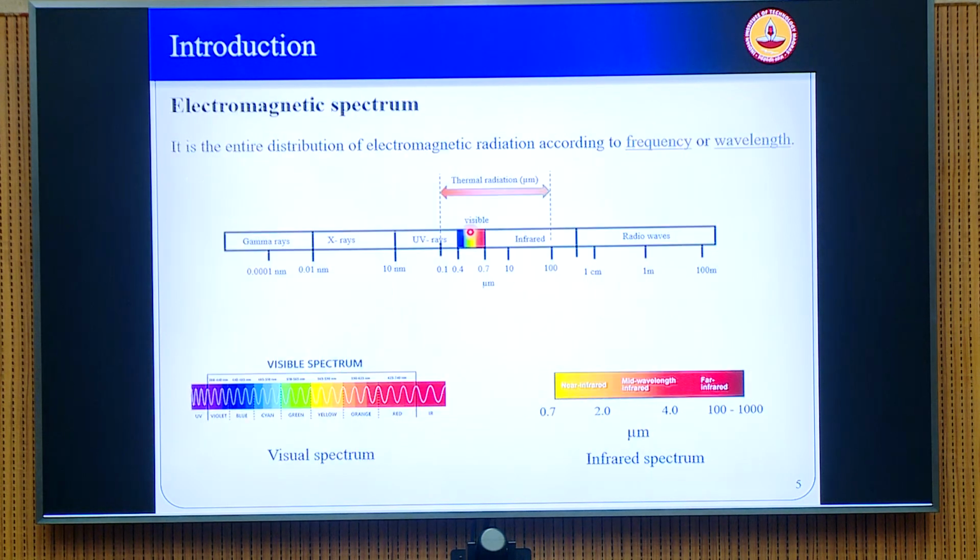And we will see, for example, when we look at the electromagnetic spectrum, we treat them as waves, right? And the electromagnetic spectrum is quite large. So you can look at the spectrum from the left, which starts with gamma rays, and with very large wavelengths you go to as large as the wavelengths of radio waves.